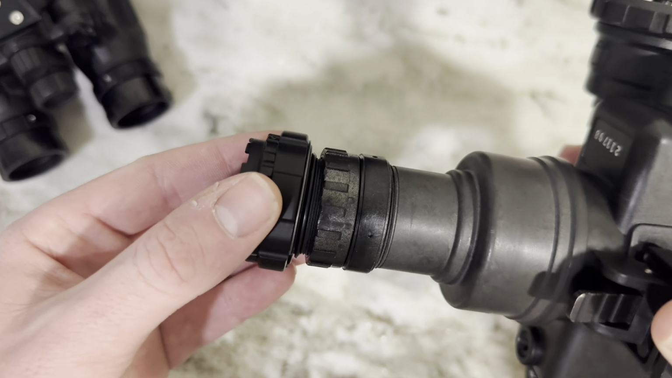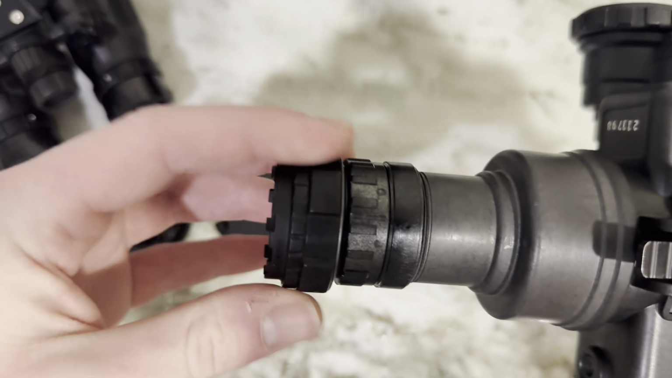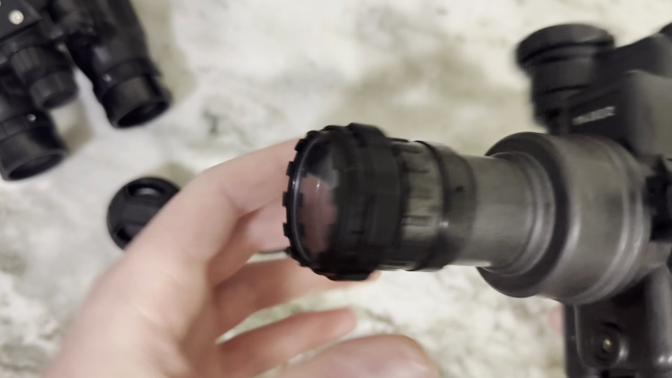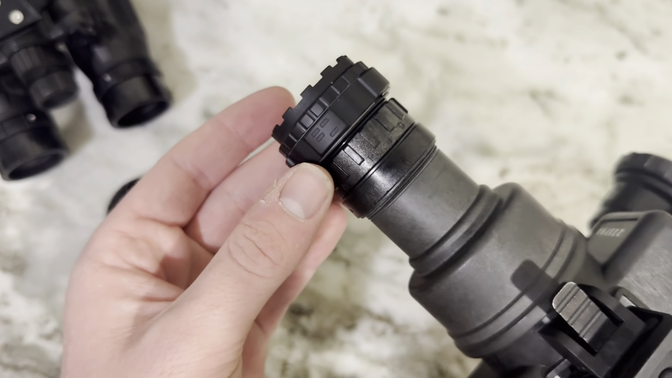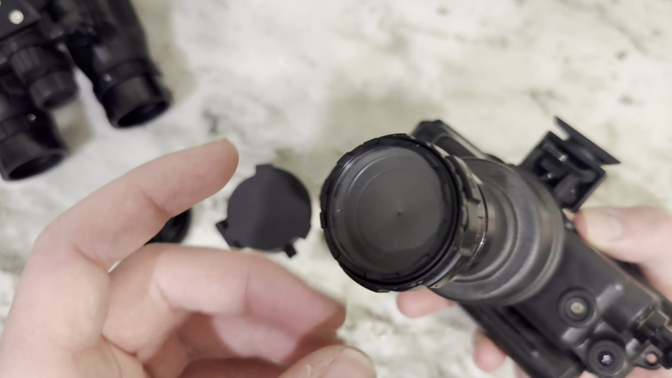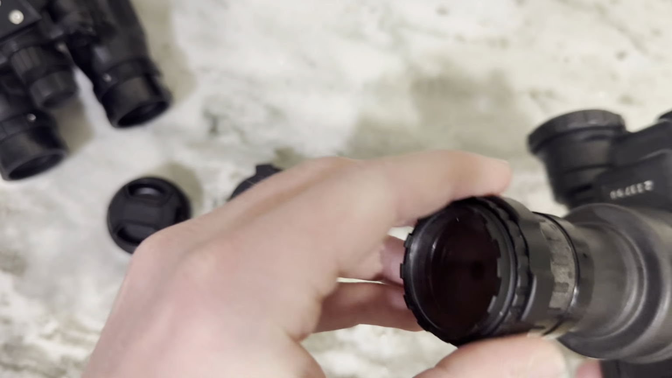Once again, these are thread-ons. The threads go right on, get in there like that. And you can see there's a sacrificial lens up front. Really cool design and knurling. These are made in Canada, I believe. Let me get this tightened down all the way so I can demonstrate this stuff to you.